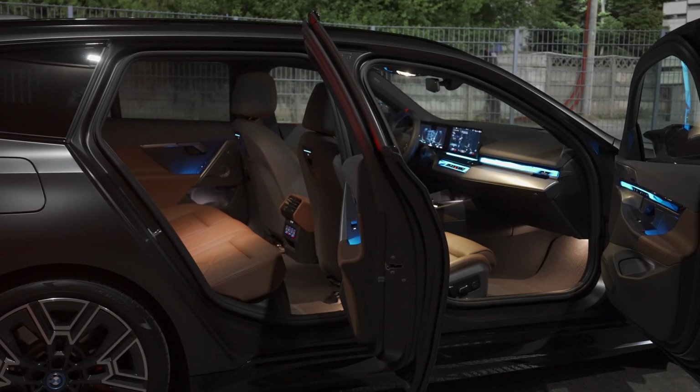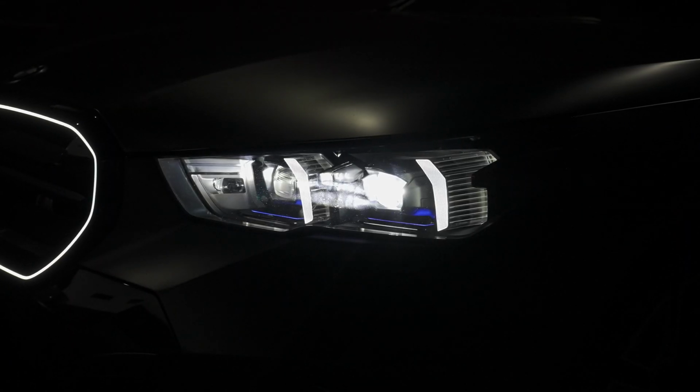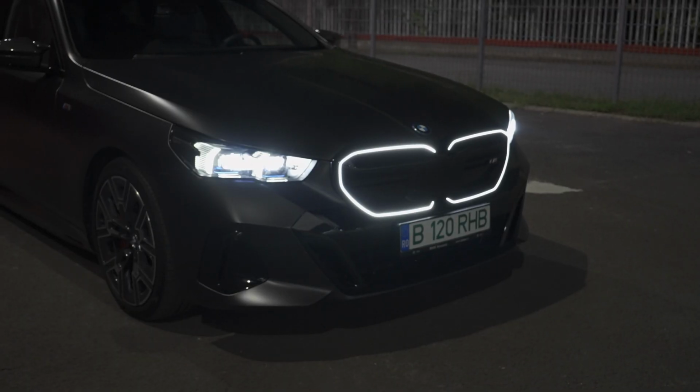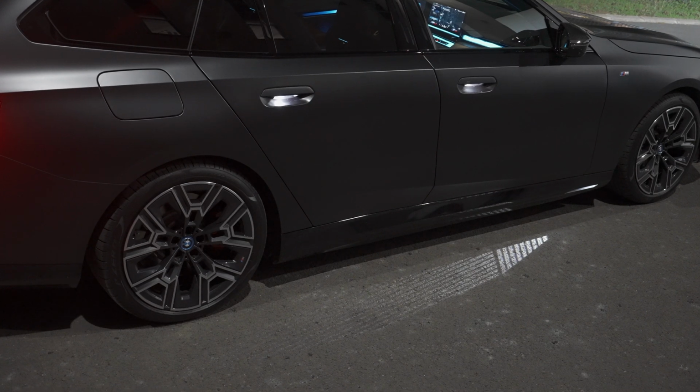Also, I made a separate video with the lighting system. If you want to see the lights, interior lights, exterior lights, everything about the lights, I will have a separate video. In this video we will drive in the nighttime and we just enjoy the car, enjoy driving a little bit in the city, a little bit on the highway. I hope you will enjoy this ride.